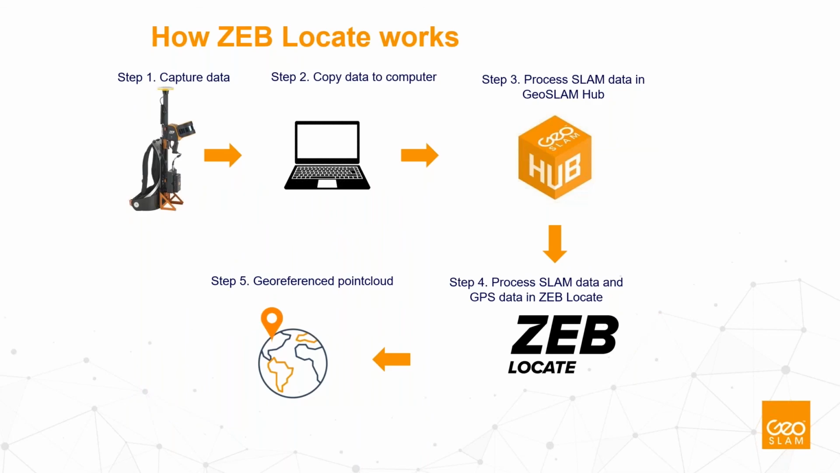So how it works: you capture the data as you would do normally. You need to do it at the same time, of course, so you synchronize the switching on of the GNSS antenna together with the laser scanner. You copy the data to the computer.